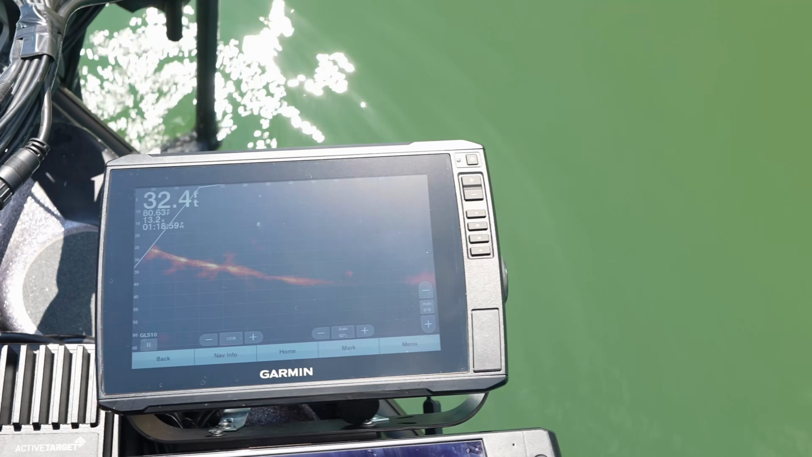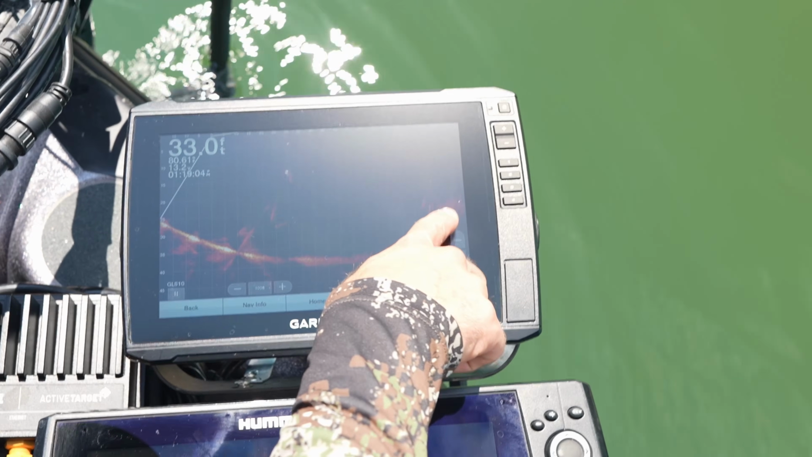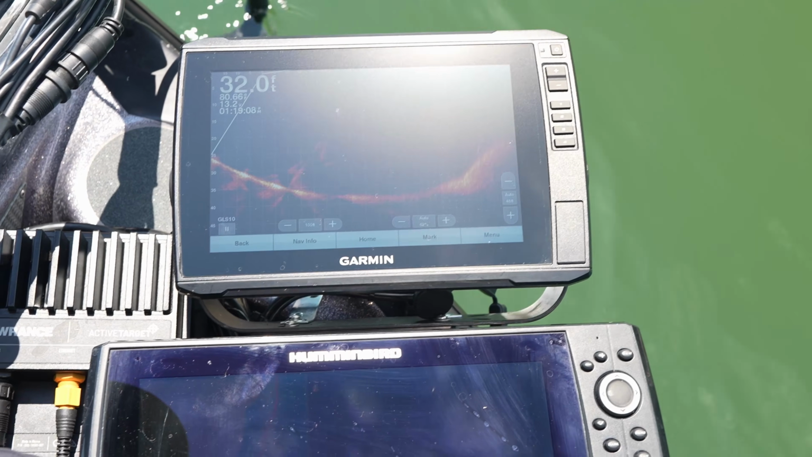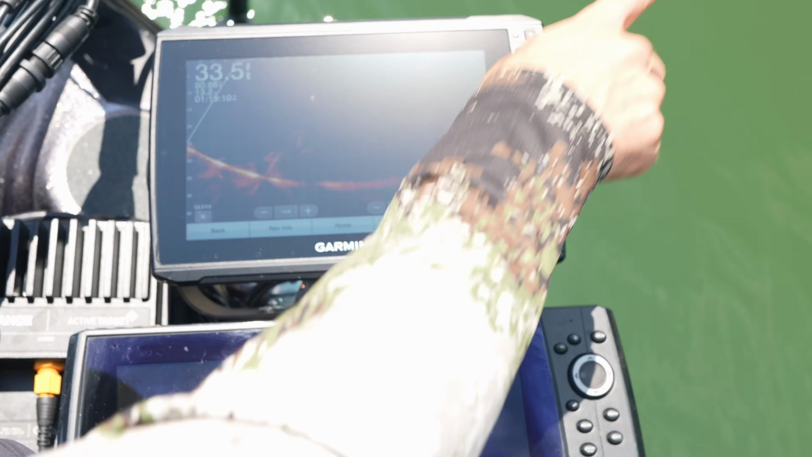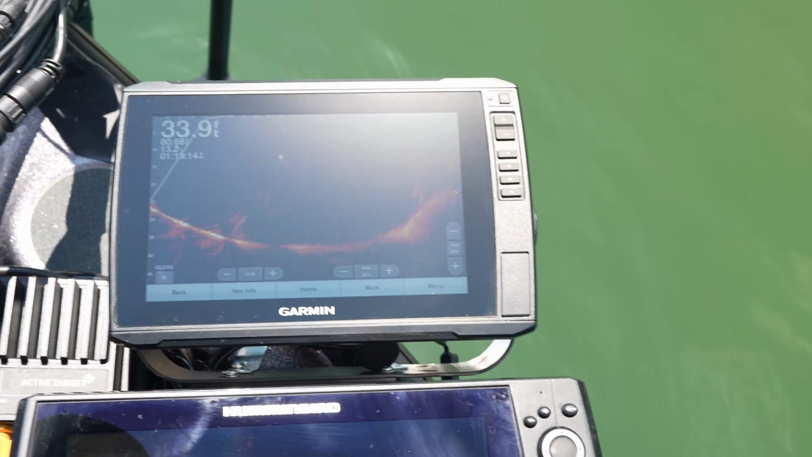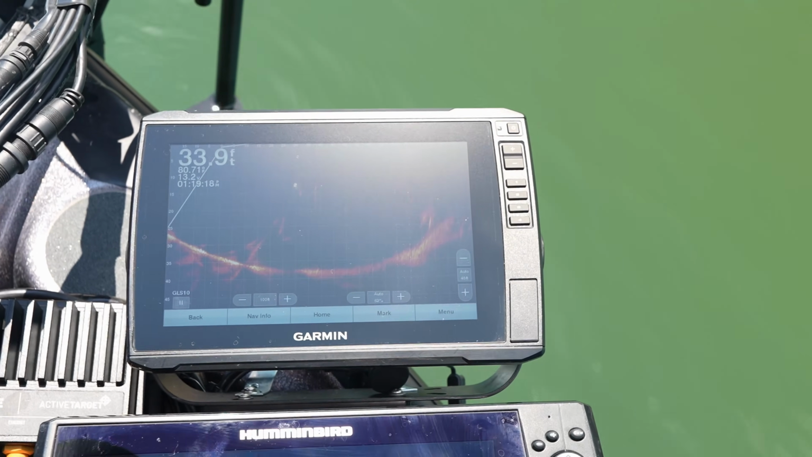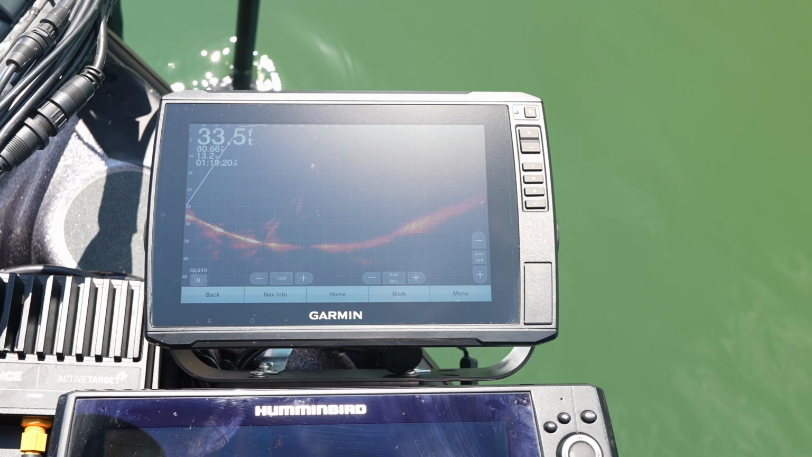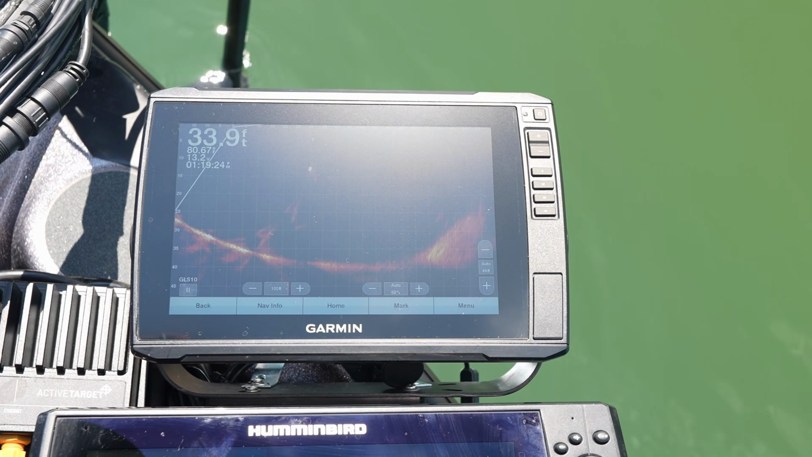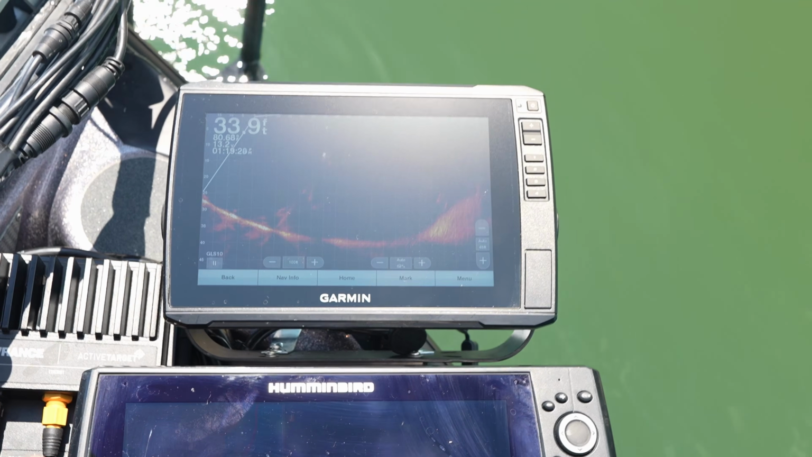That's that main one. And then, I mean, you can still see some real good definition way out there at 90 feet. I mean, that's still pretty strong, 85, 90 feet out. You know, that's what you're looking at. We were looking at the same thing on the active target, and there it is on the Livescope.